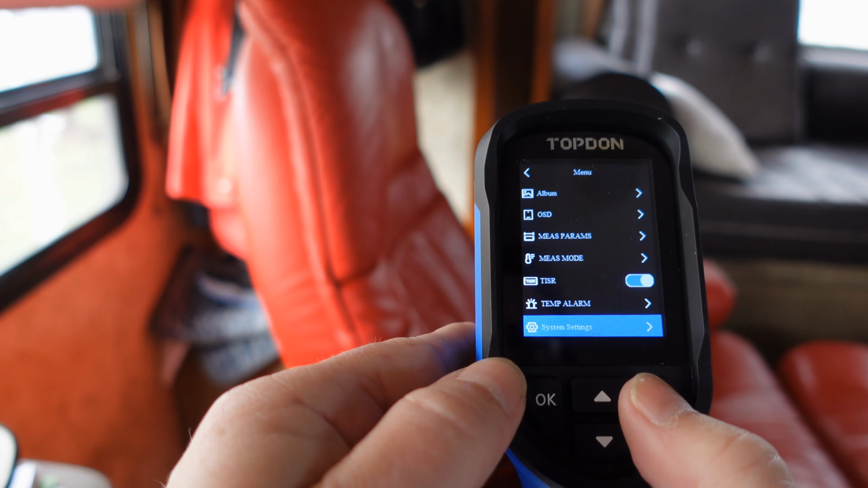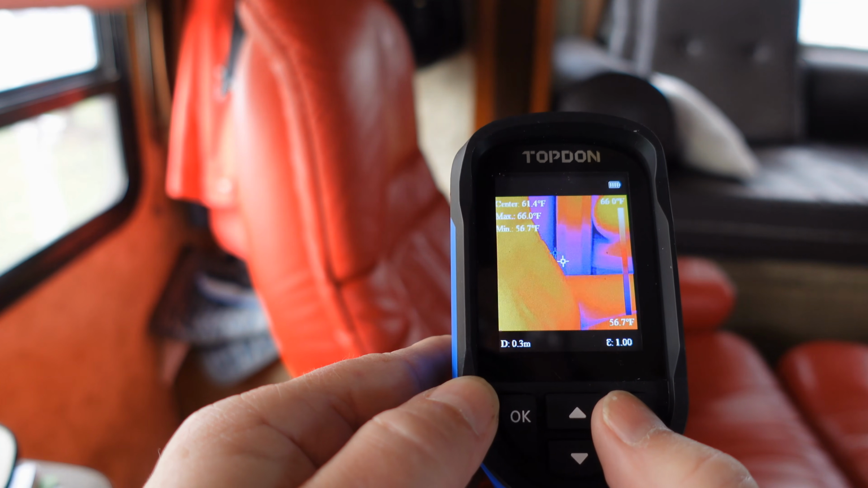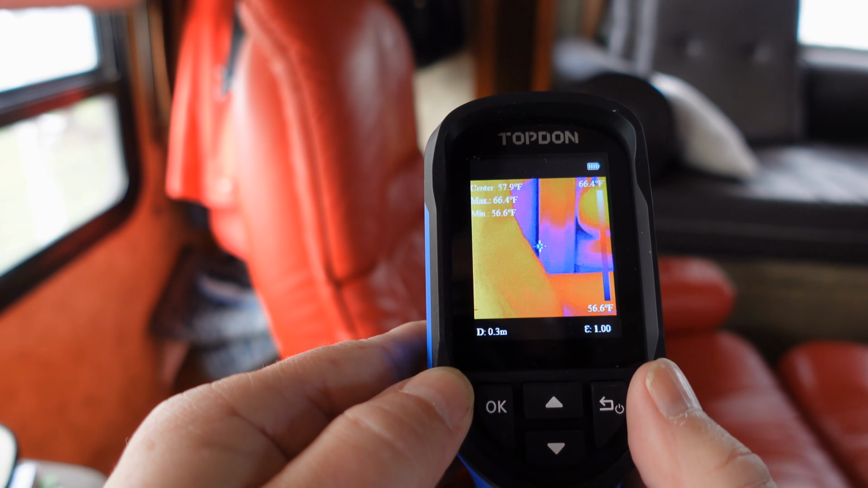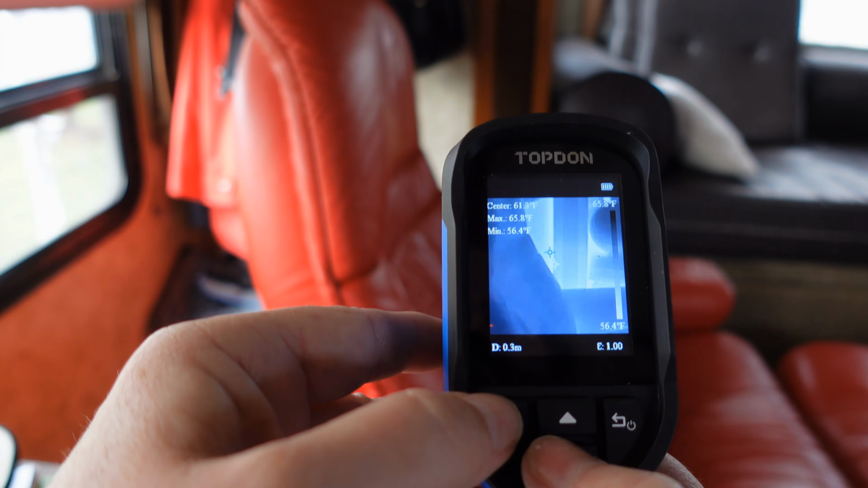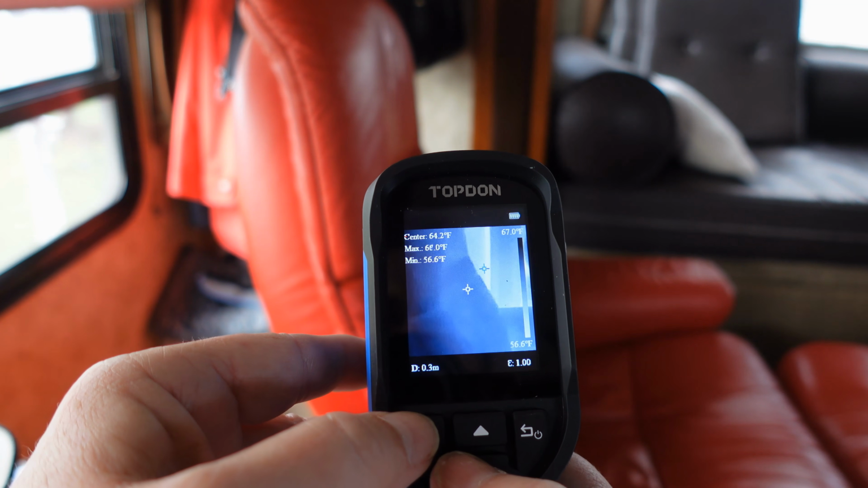So there we go. I do find these a little bit hard for me to read, but I don't have the greatest vision. Younger eyes may do a lot better than me. So on here you can now see we have center temperature, max temperature, min temperature. There you go. You can see the screen a little bit better. What's reading out there?